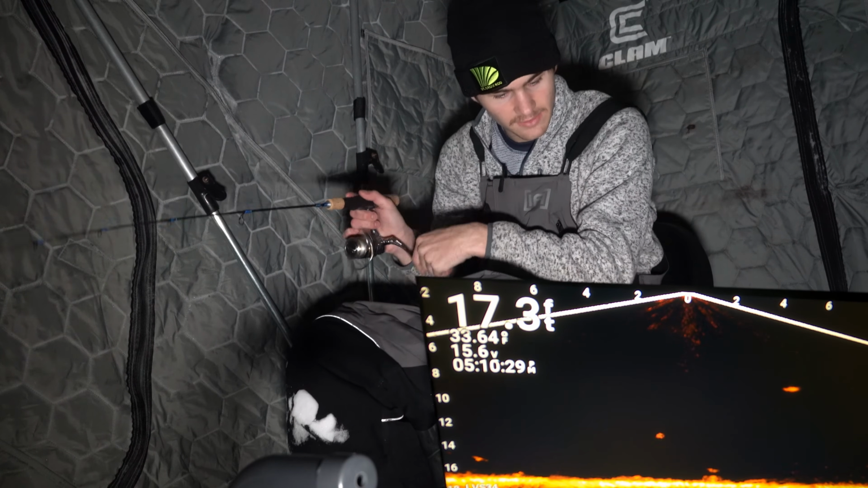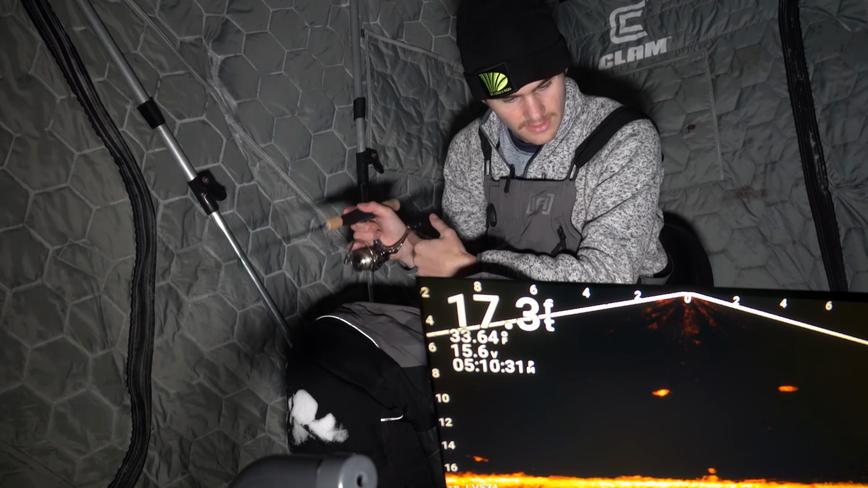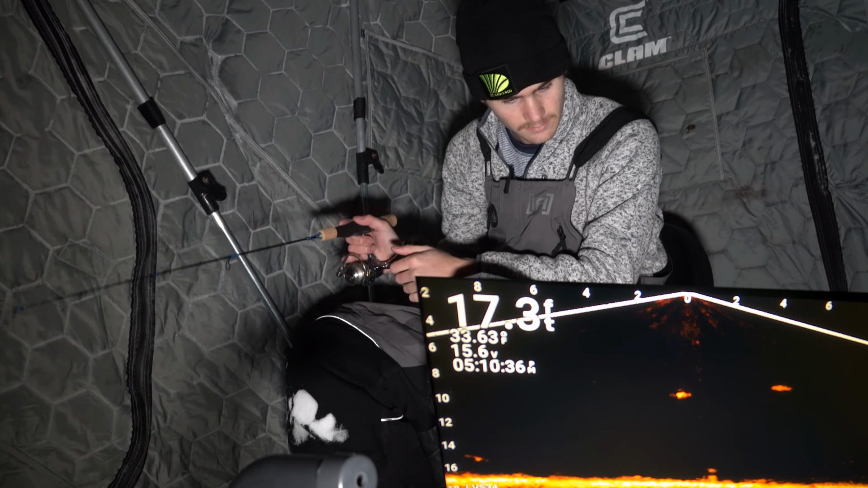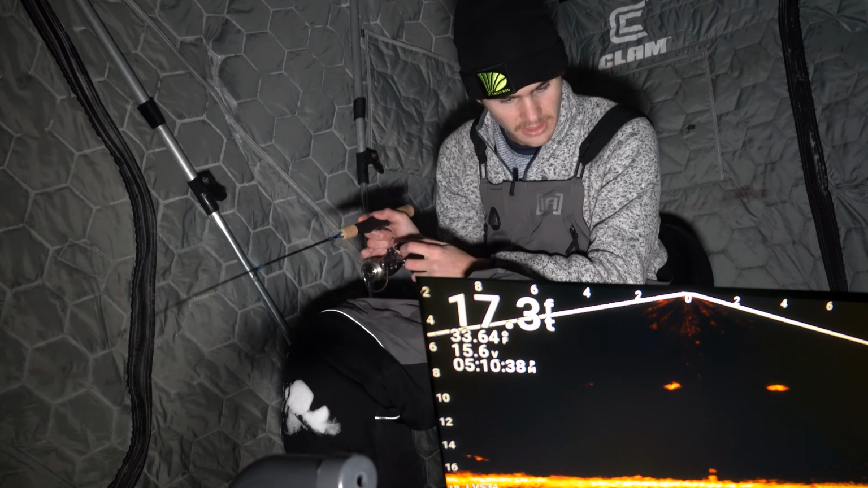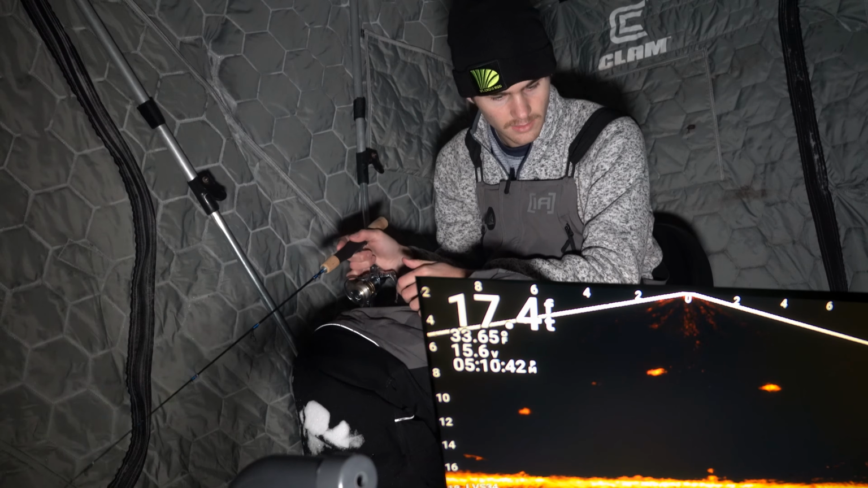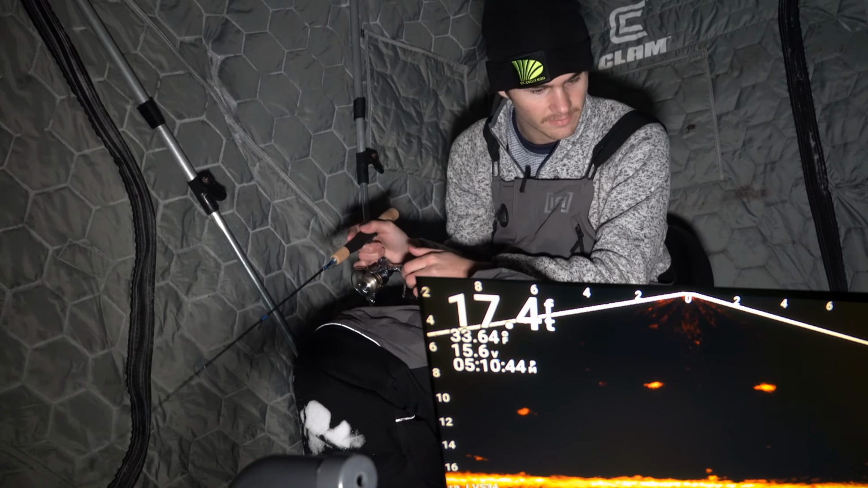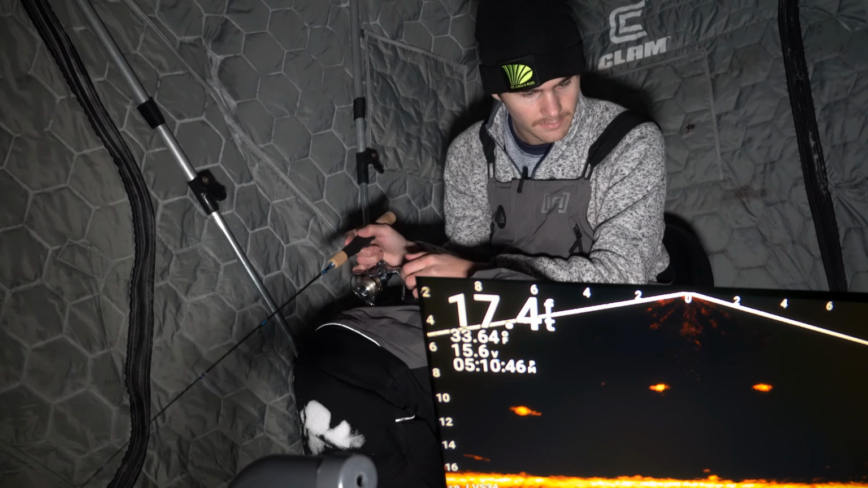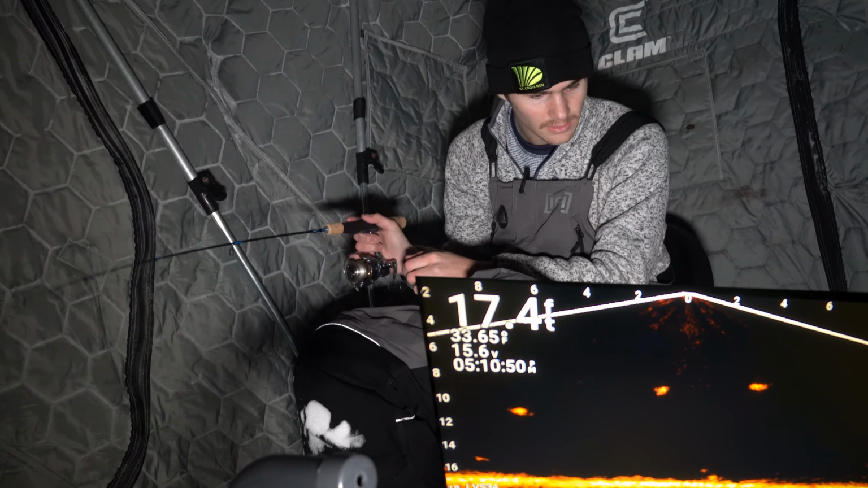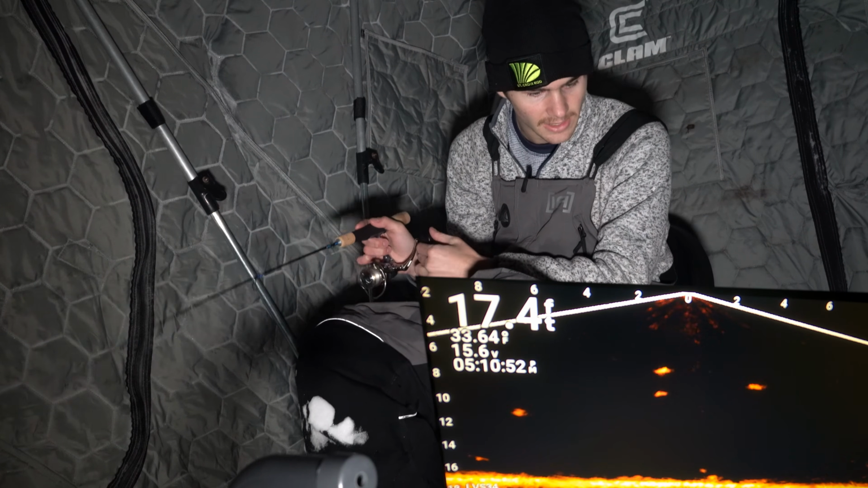Oh, look at that right there. Fish suspended. See if he wants this. I'm sure that's a crappie suspended 6 feet off the bottom. Oh, looks like we got a few of them. Yep. Ooh, that looks like a nicer fish to my right. Oh, there's a fish literally right under me too. Oh yeah, we got fish.